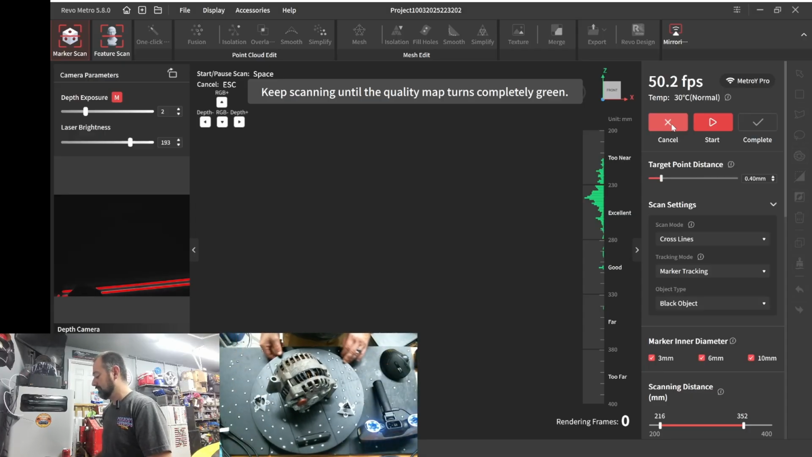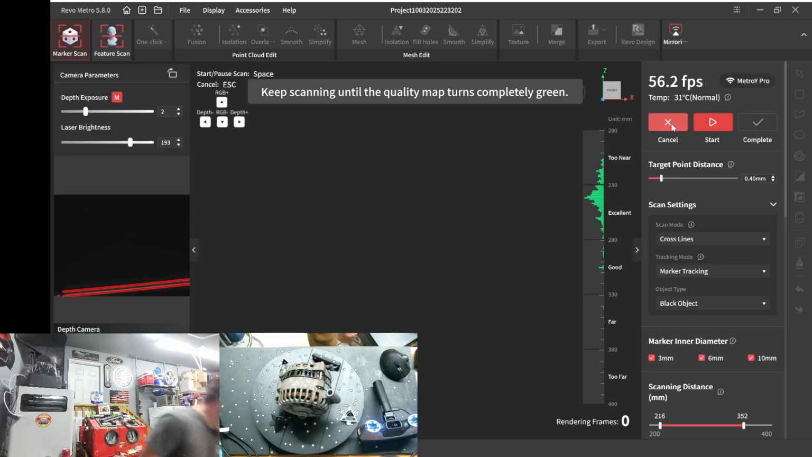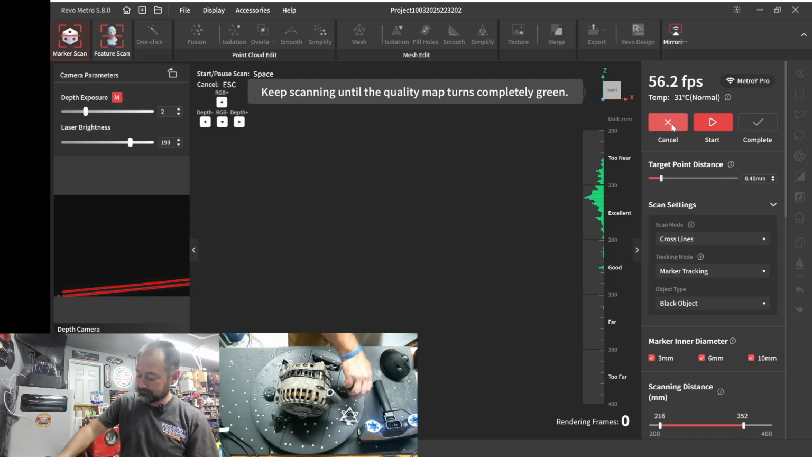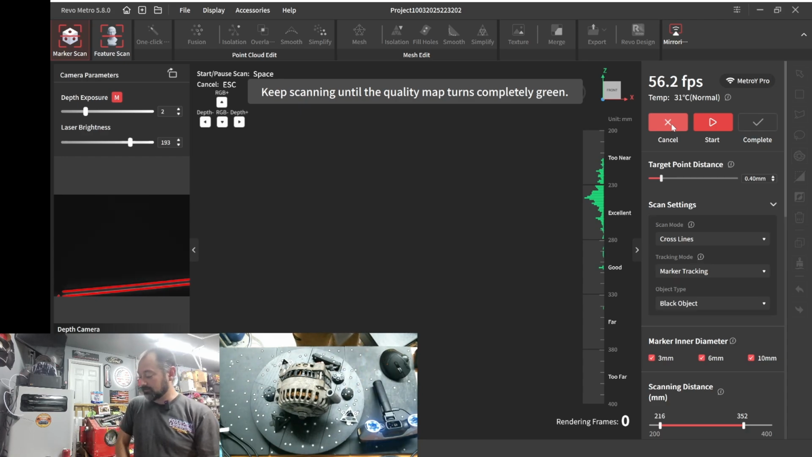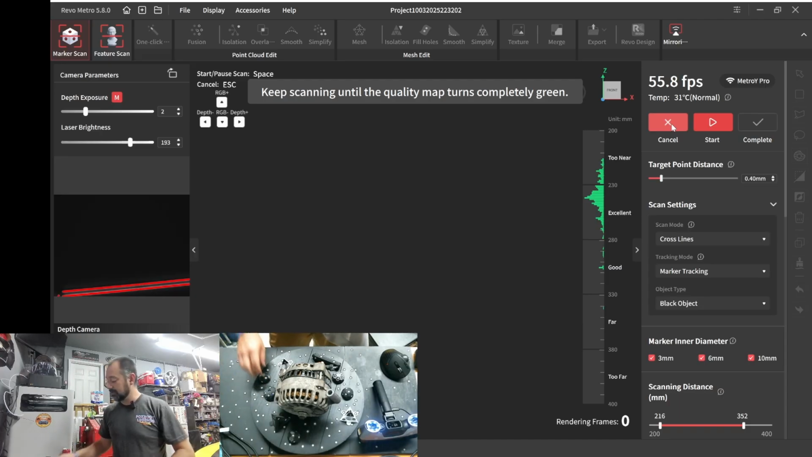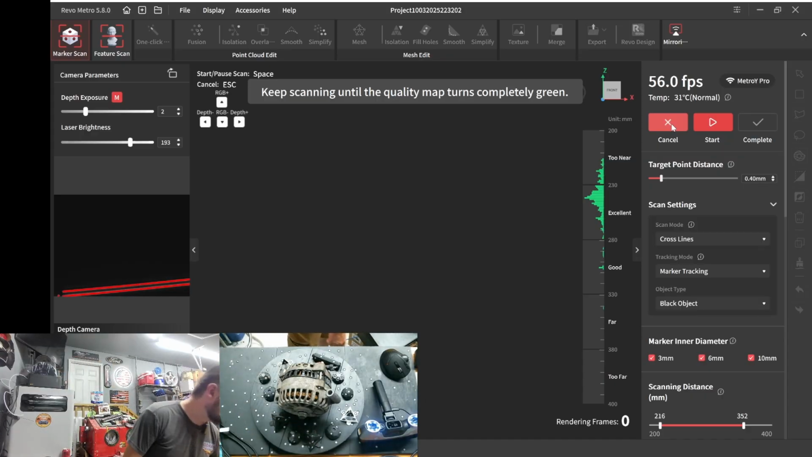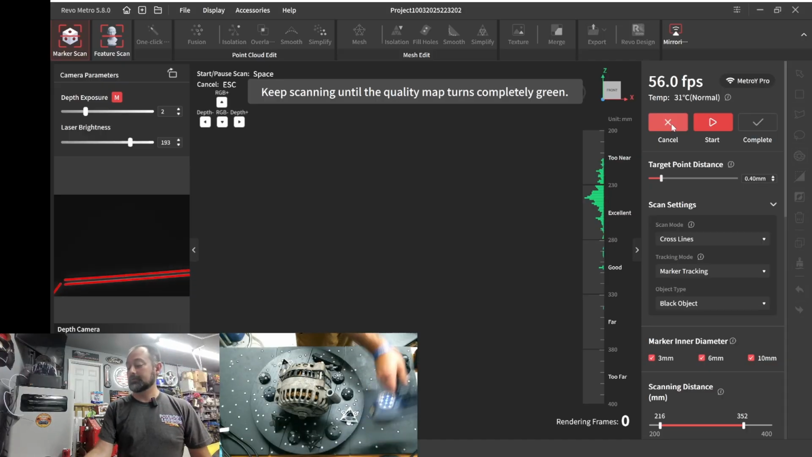Make sure your pieces are not going to fly off anywhere. I could probably add, I got a whole basket full of these things. I can just probably add as many as I want. Some of these are from the Metro Pro kit, and then some of these are actually just 3D printed and added. Okay, so let's go ahead and continue.